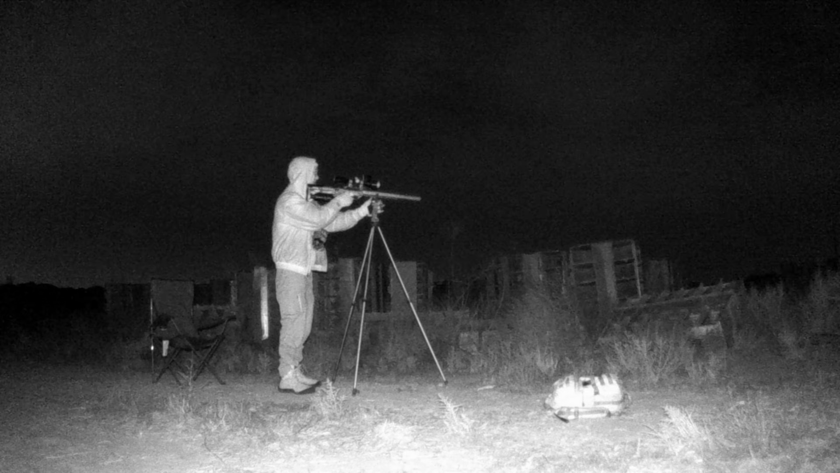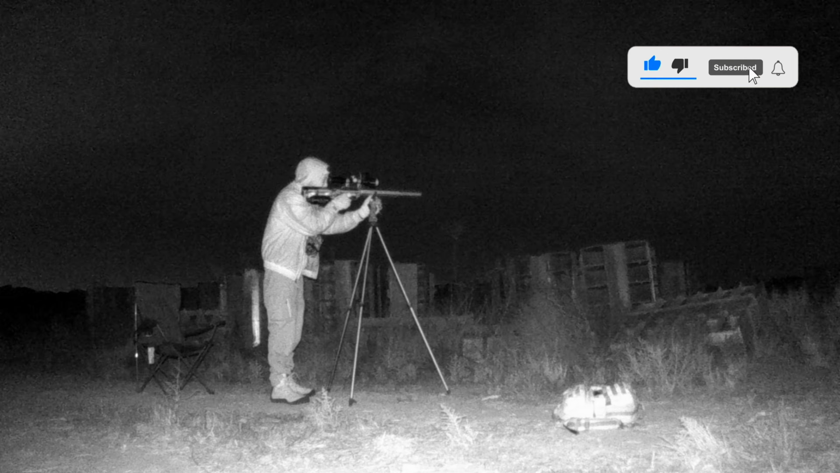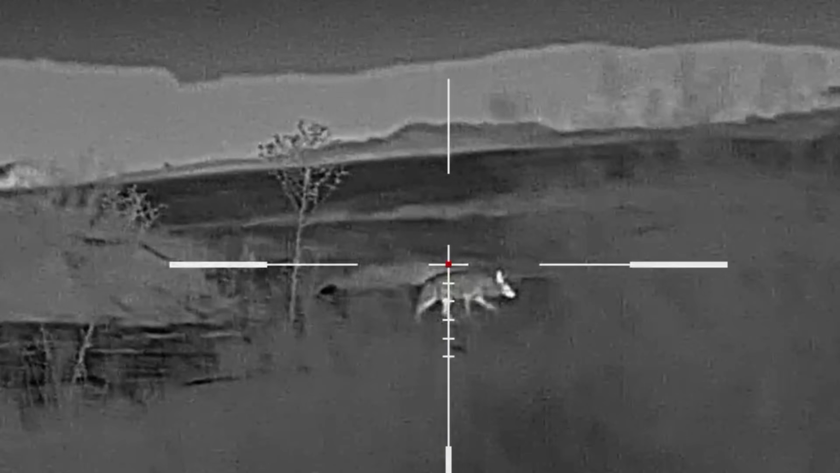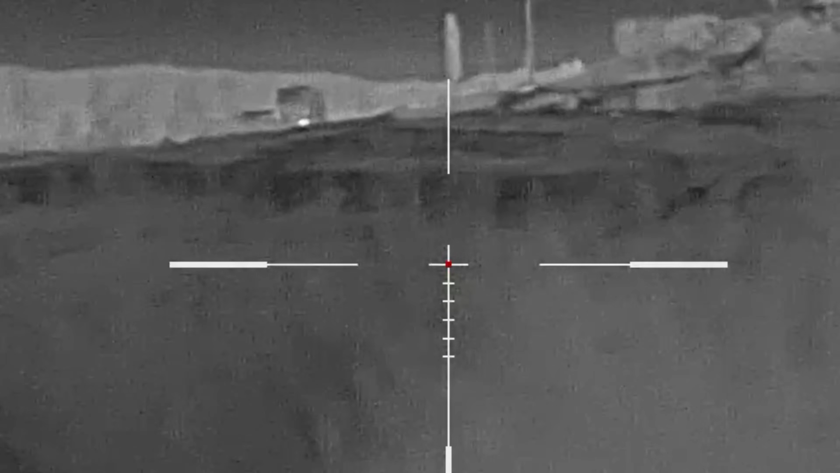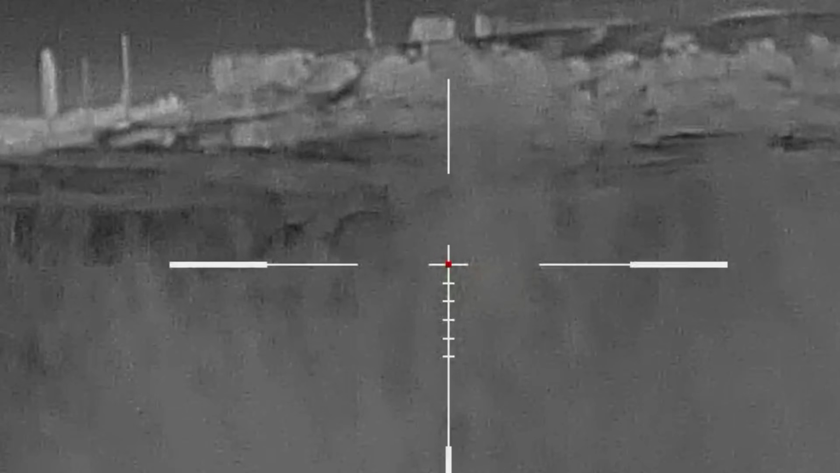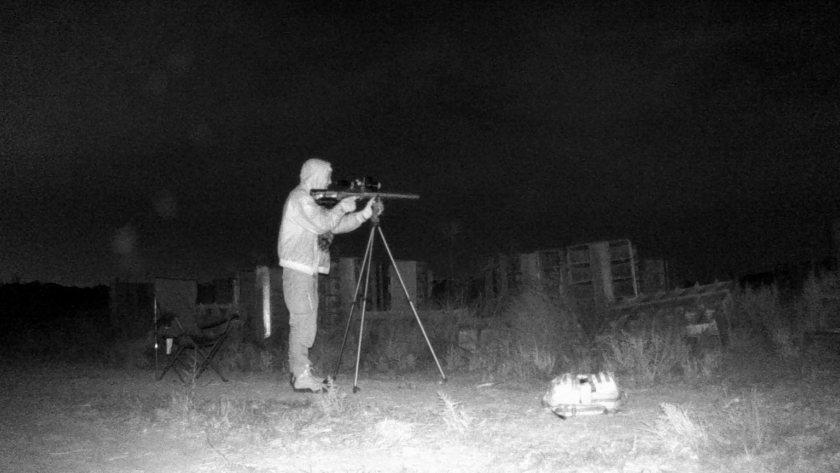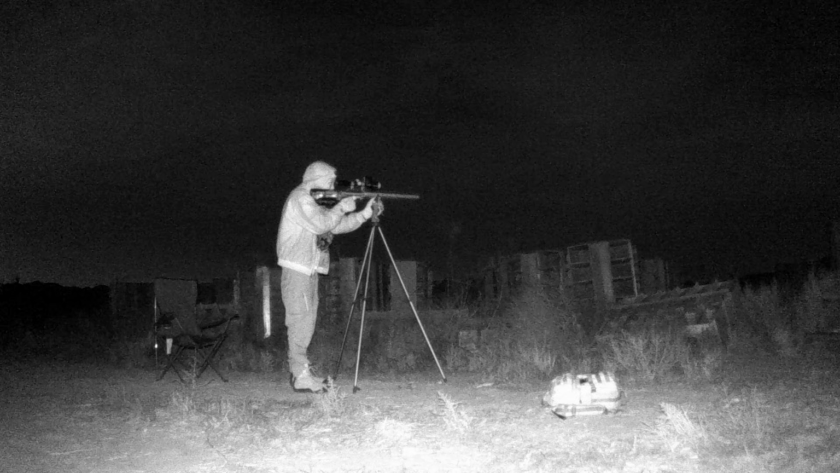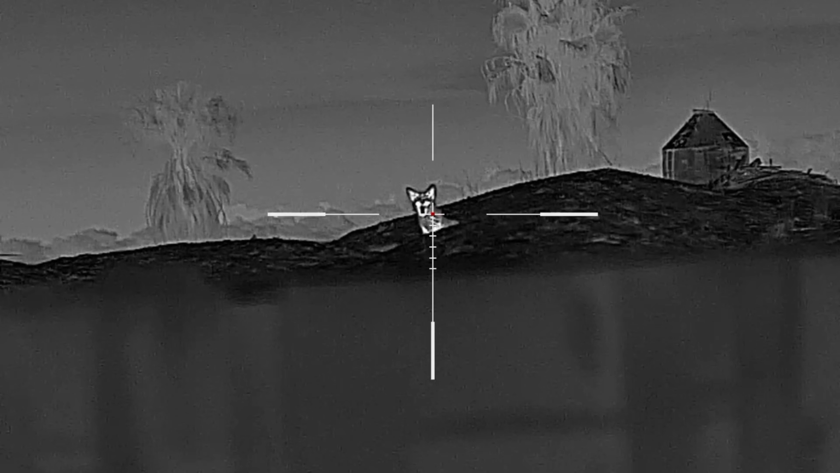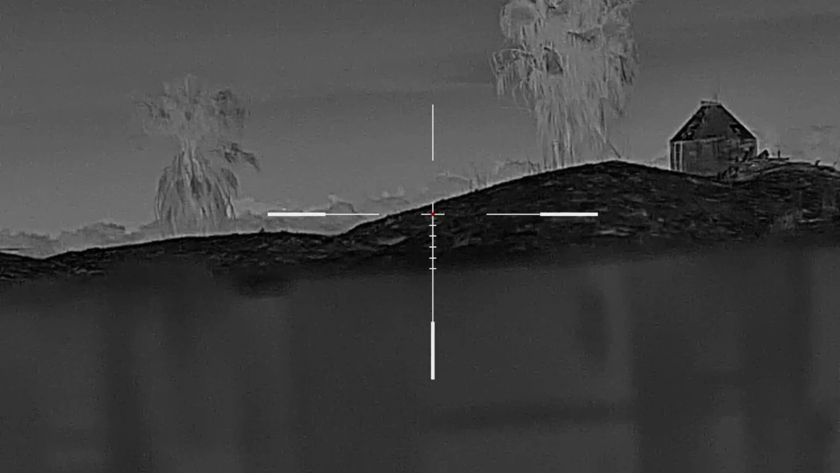I do spend a lot of time scanning back and forth, and having a tripod is really useful for allowing me to do that. This particular case, I did see a coyote. I just saw a glimpse of him, and I started scanning, and I wasn't really sure exactly where he had gone, but I kept scanning, and sure enough, he made the mistake of popping his head up over a mound, and I was able to make a pretty brutal headshot at just about 43 yards.